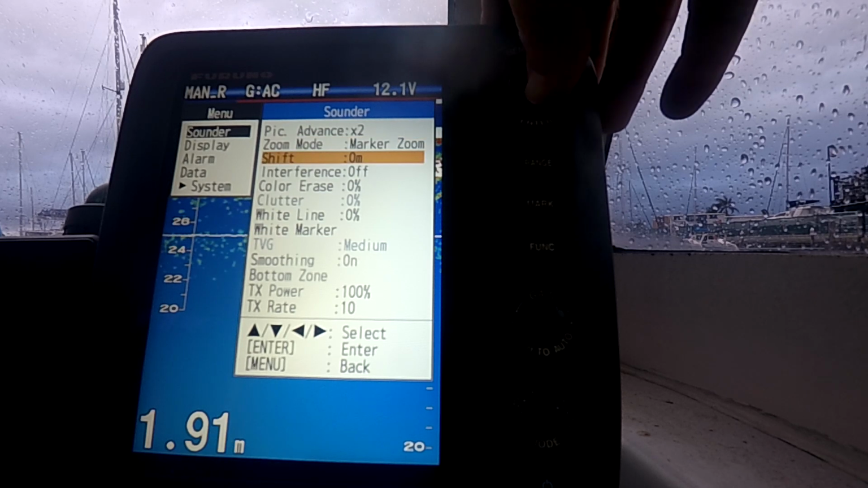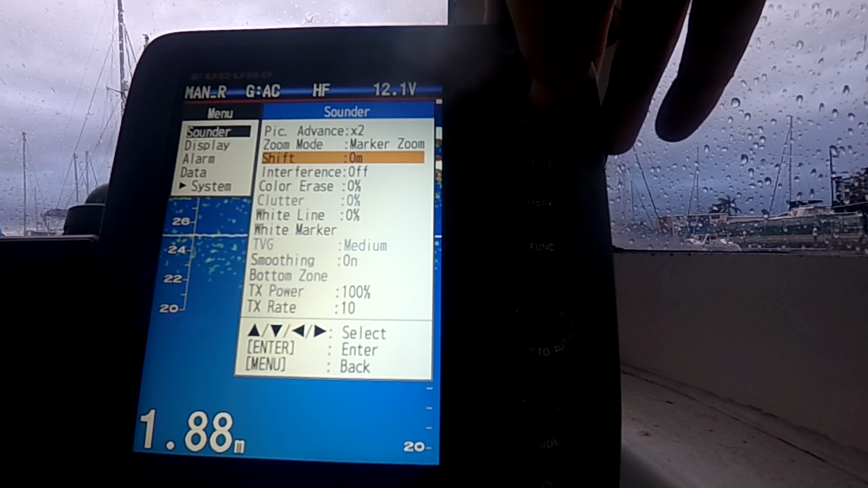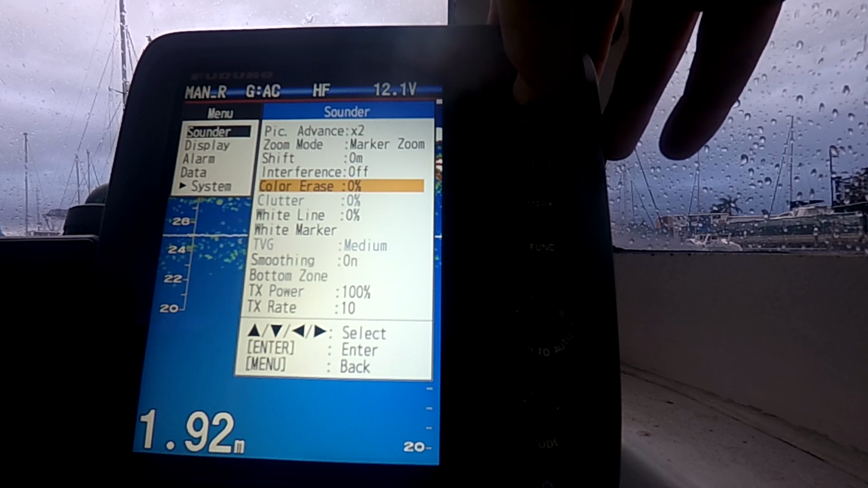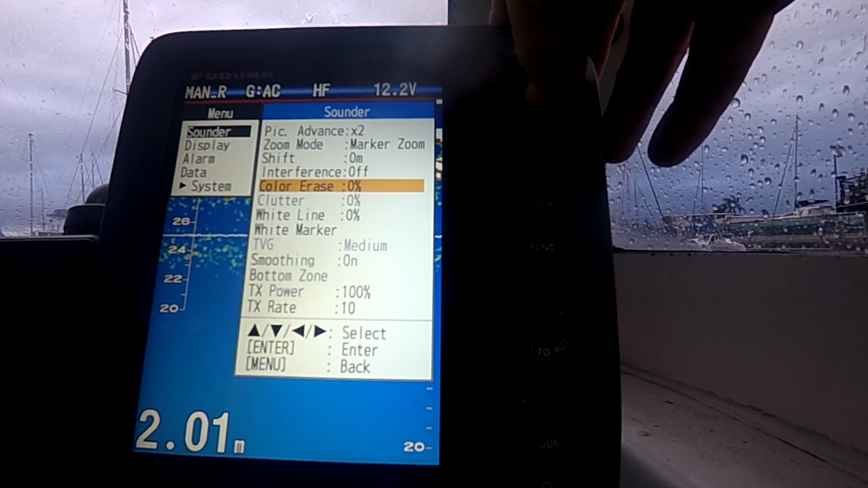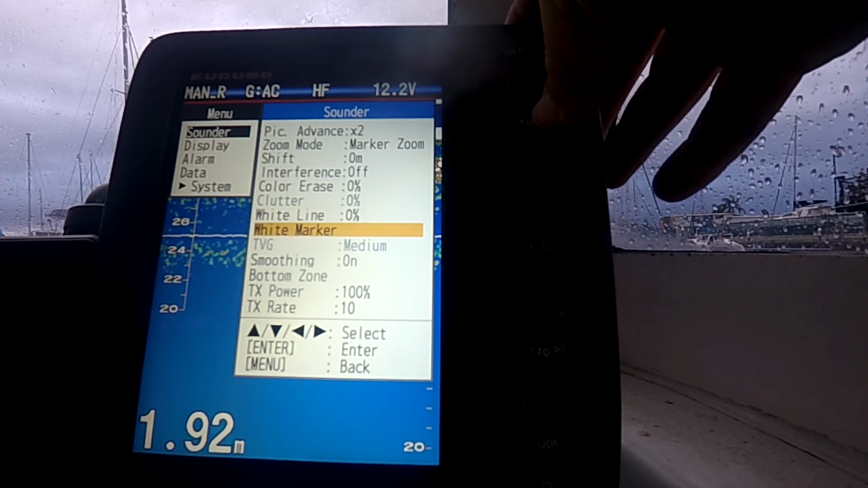You can do your shift in here, but I'll show you another way to do the shift by making the function key shift. I've got the interference turned off, color erase. Yeah, I haven't played with that. It's producing pretty good results, so I don't have to play with it. Same with the white line. This is something that I do though.